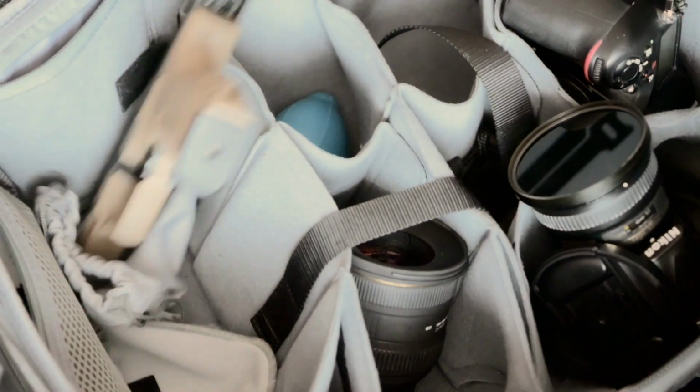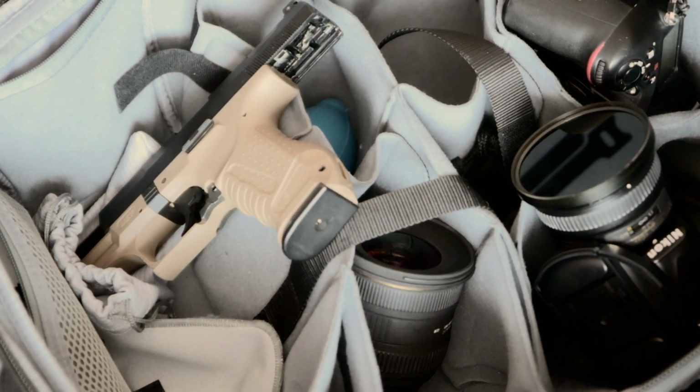I carry this gun in case they still don't want to pose. You should really have it in your camera bag, it's a must-have.